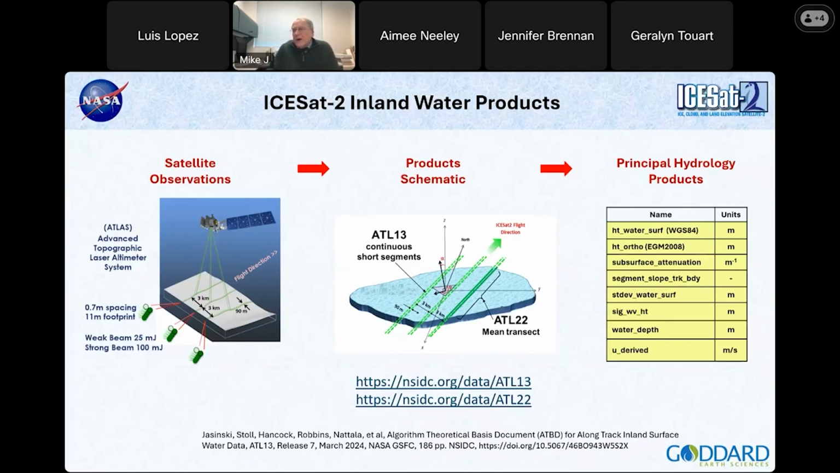So in the middle, we have a model. This model is a development, and you'll see some more of this later. But the upshot is that we have a along-track product, ATL13, that in segments of 200 photons, we will estimate the parameters in that short segment.